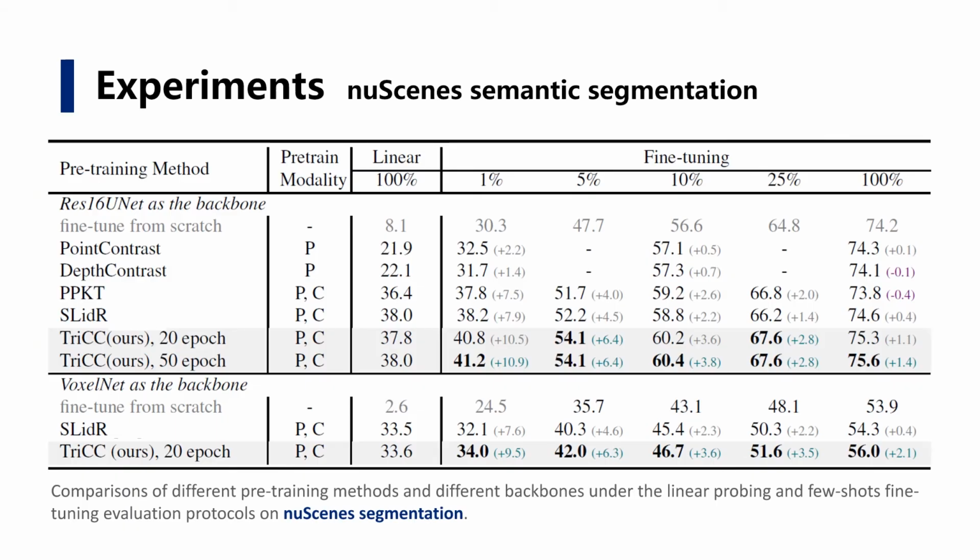In experiments, first, we conduct the linear protocol and fine-tune protocol on 3D semantic segmentation task on nuScenes dataset. We can see that our Tri-CC on UNet achieves much better performances and pushes the SOTA fine-tuning results by 1.0 mean IOU. And its learning efficiency is much higher too, since Tri-CC pre-trained for 20 epochs surpasses all the baselines pre-trained for 50 epochs, a large gap.